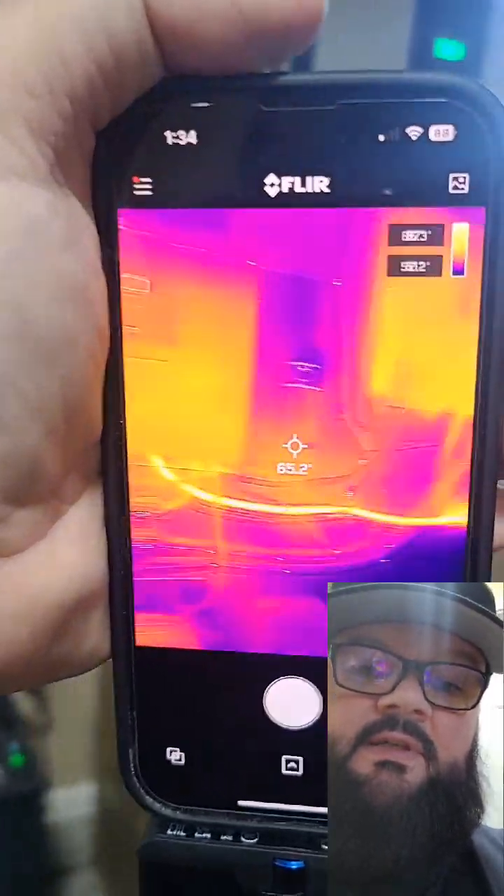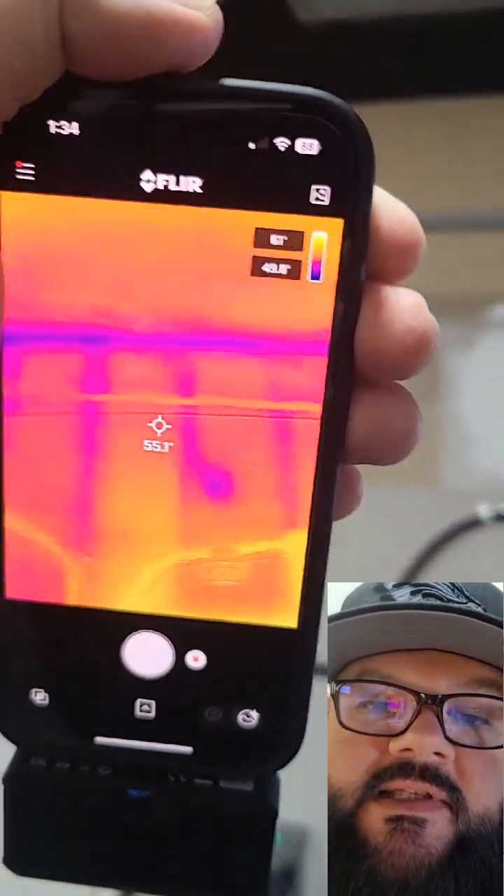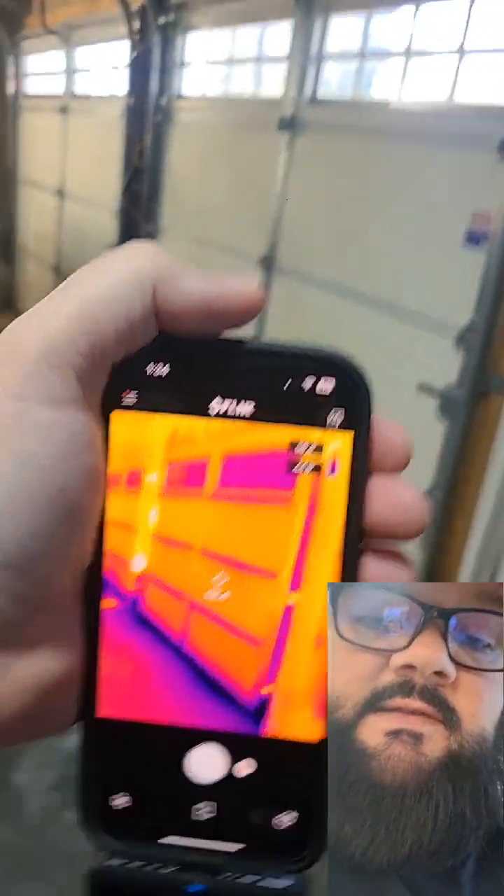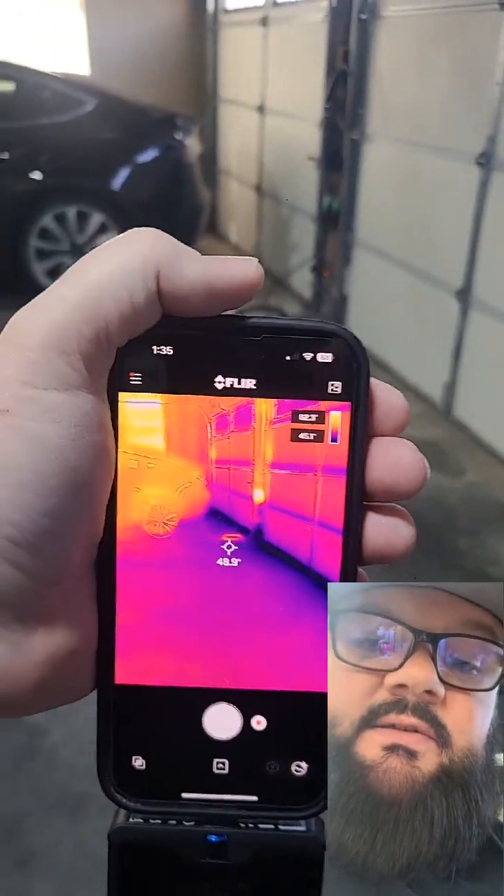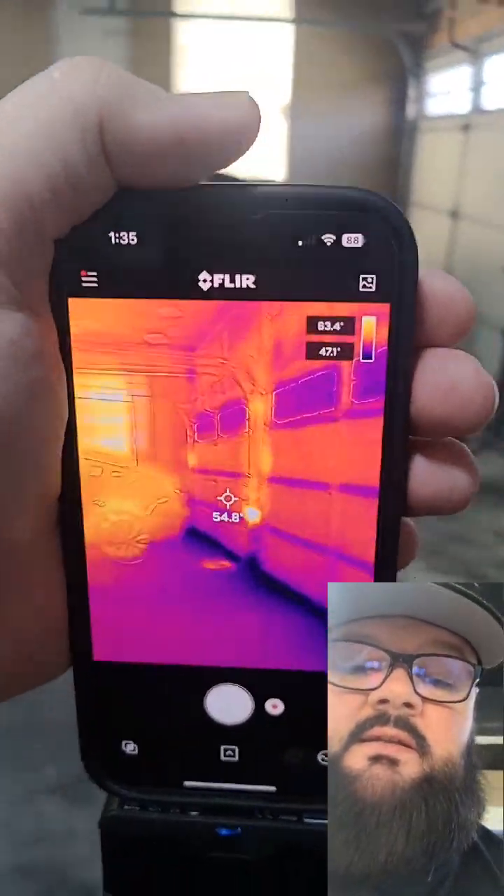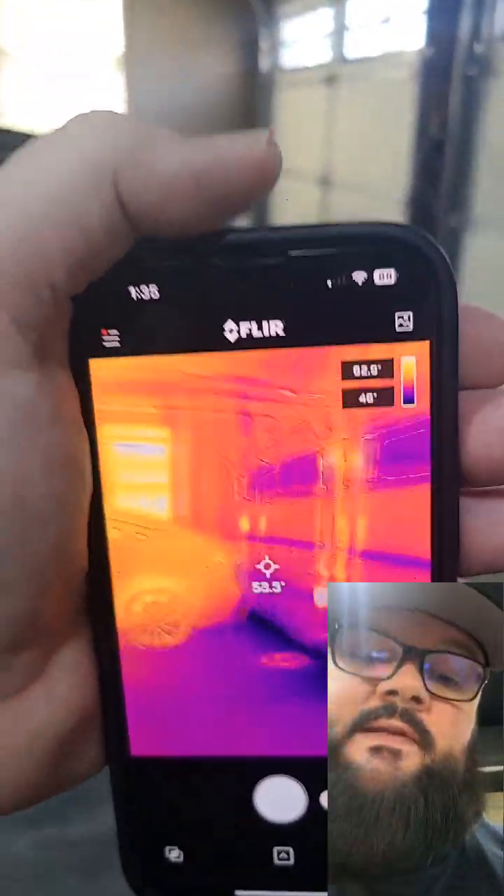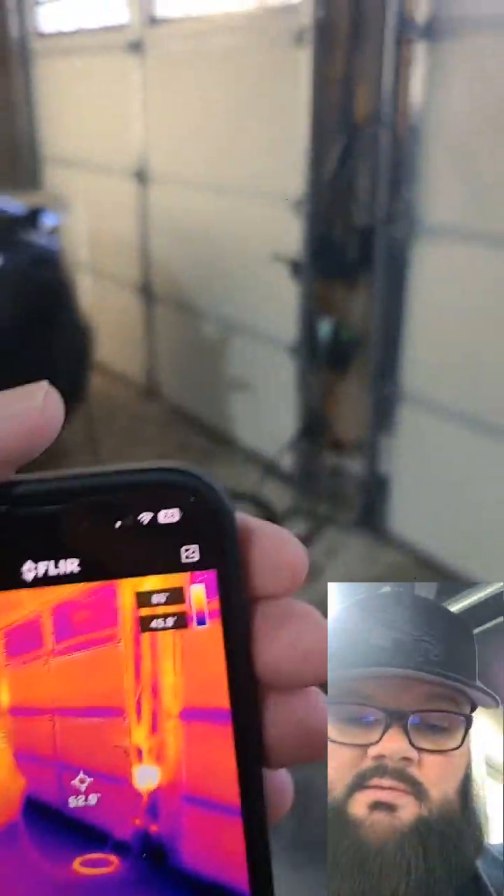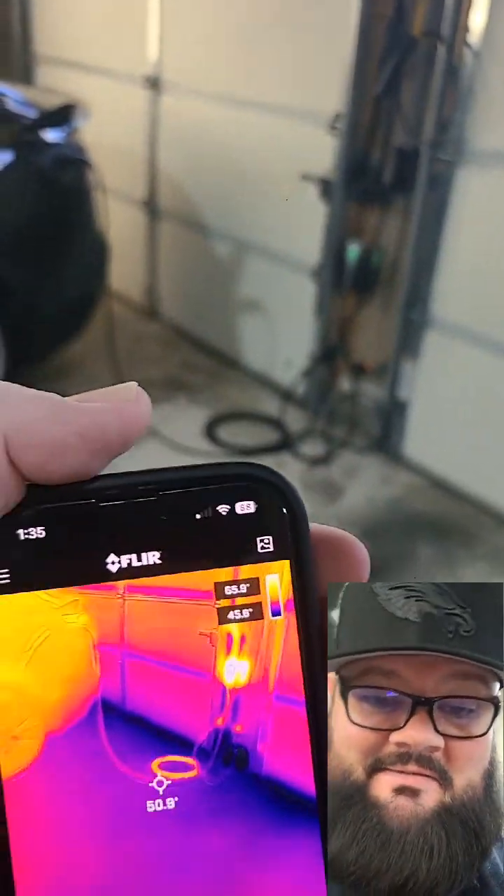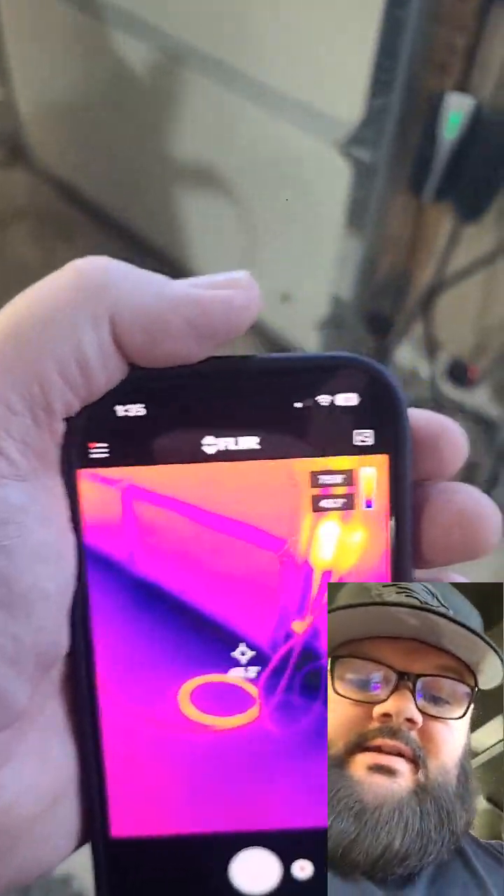Definitely a cool tool. You can also use it in your house. Like, see where you got cold air coming in, which is pretty cool. See all that cold air coming in under the garage doors. So that's another way to figure out if you have any drafts coming in, like your windows and whatnot. So really cool tool. Kind of like need to give yourself an excuse to buy one, but this could be that excuse. Anyway, pretty neat. Here's another good example.